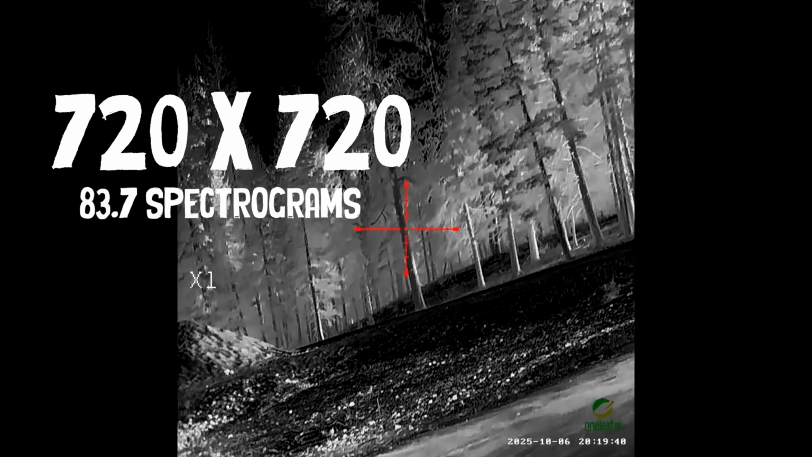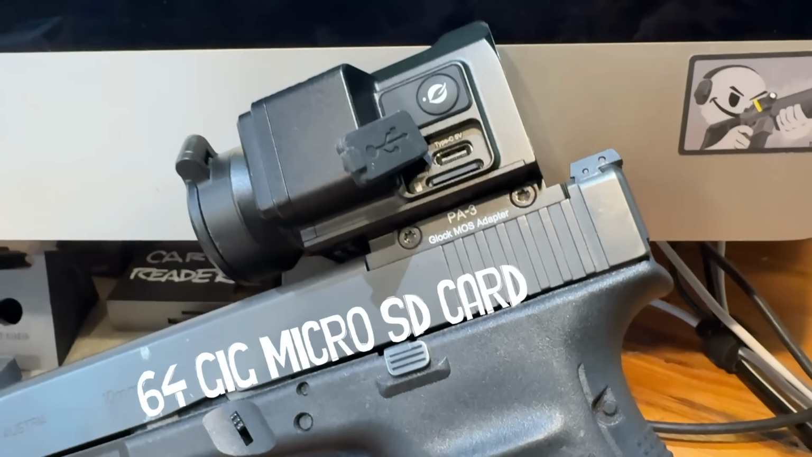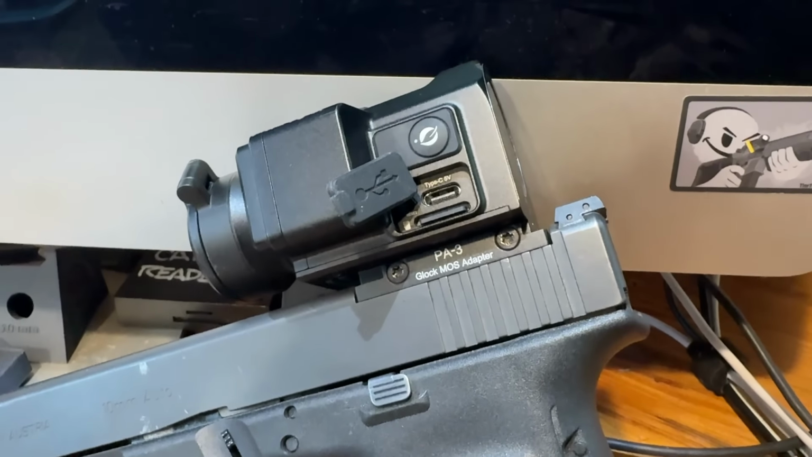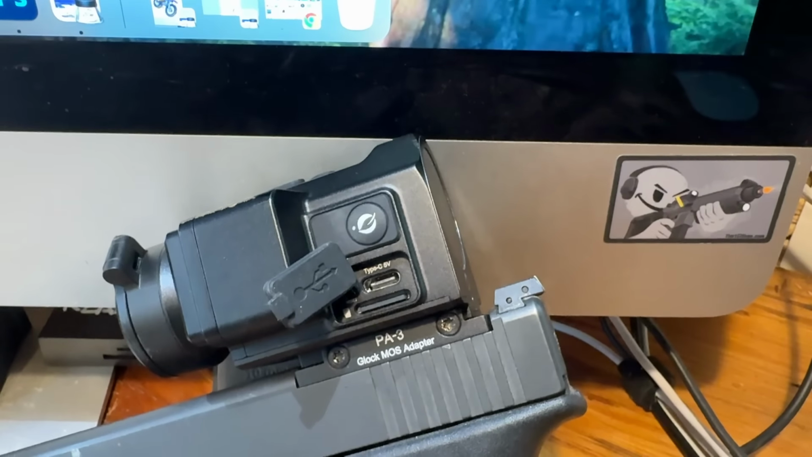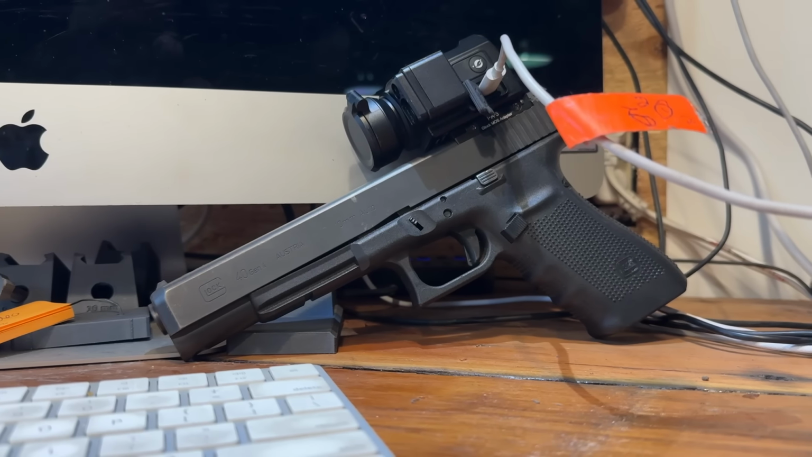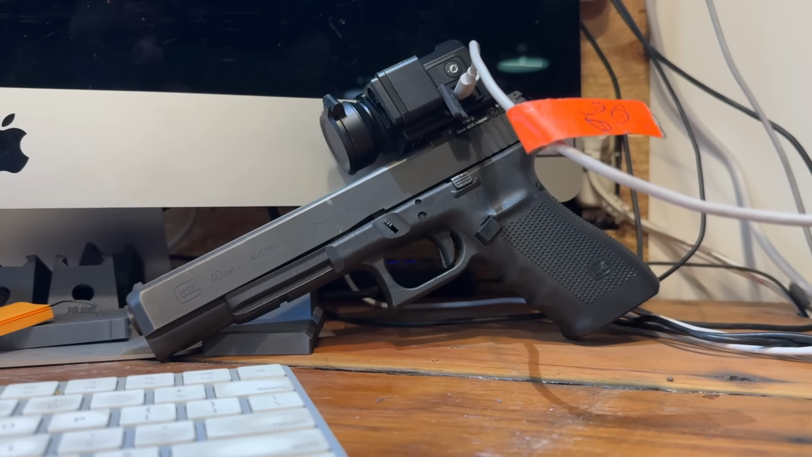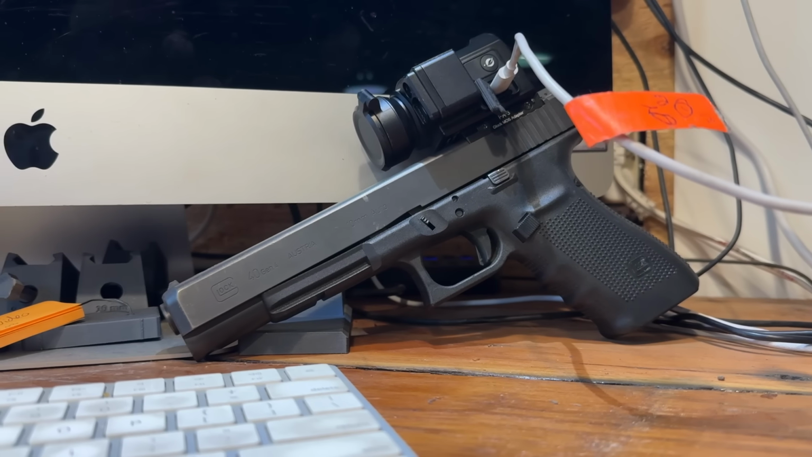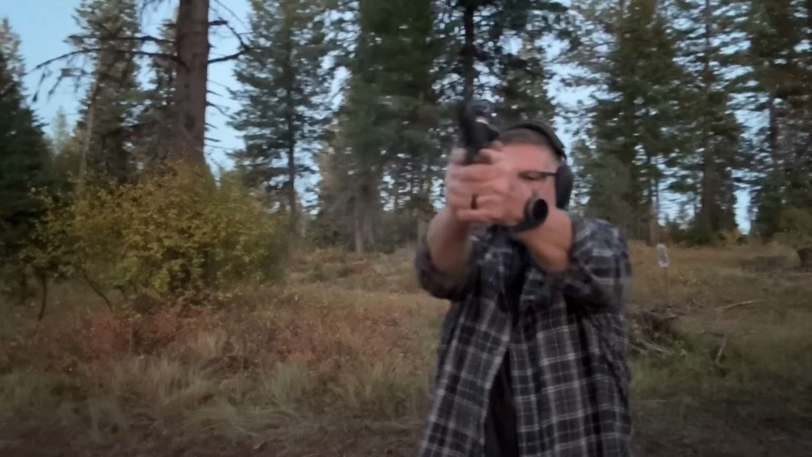It's got 720 by 720 pixel video resolution, so it gets a very clear picture, especially for thermal these days. OneLeaf includes a 64 gigabyte micro SD card here in this little port. You can either eject this micro SD card and put it into your computer and transfer off all of your video and photos, or you can plug this device, still attached to your pistol, directly into your computer with the included USB data cord, and not only charge the device, but transfer all of those photos and video straight into your computer. Now, I've never had a hard drive for my computer that's shaped like a Glock 40, but this thing is pretty badass. And yes, the Mars Mini actually records audio directly to the device.